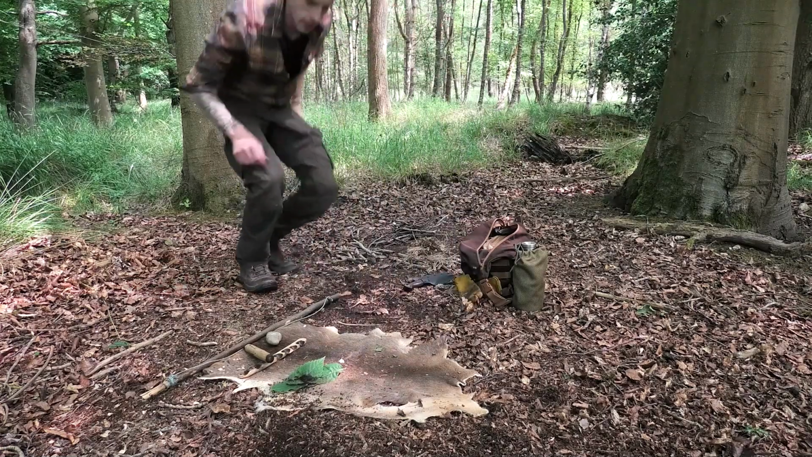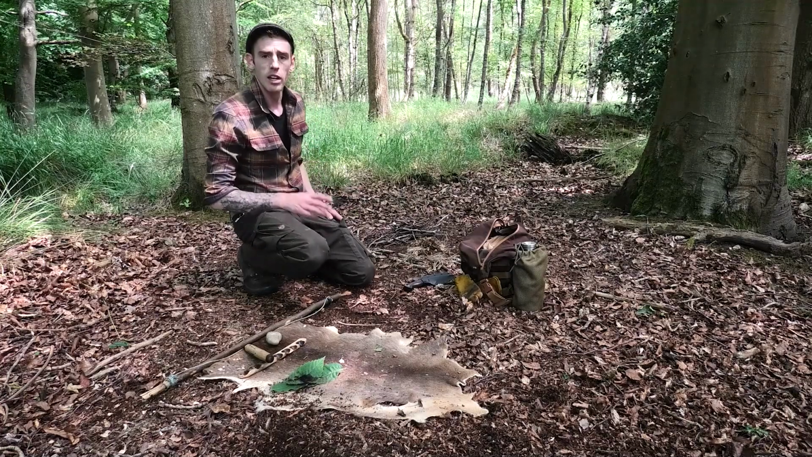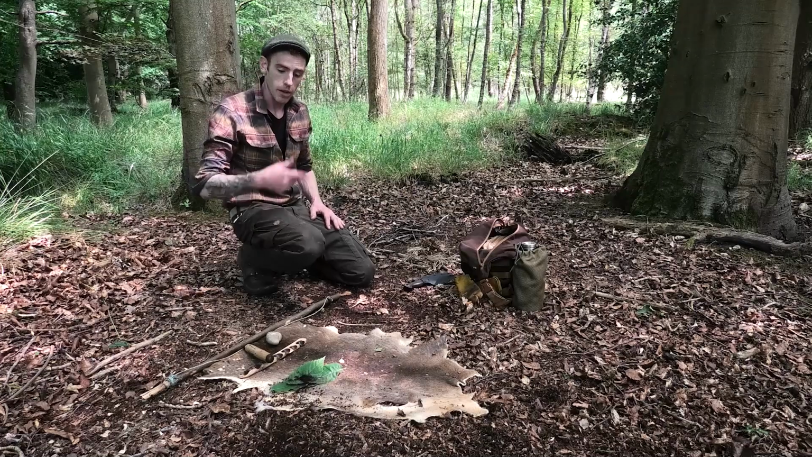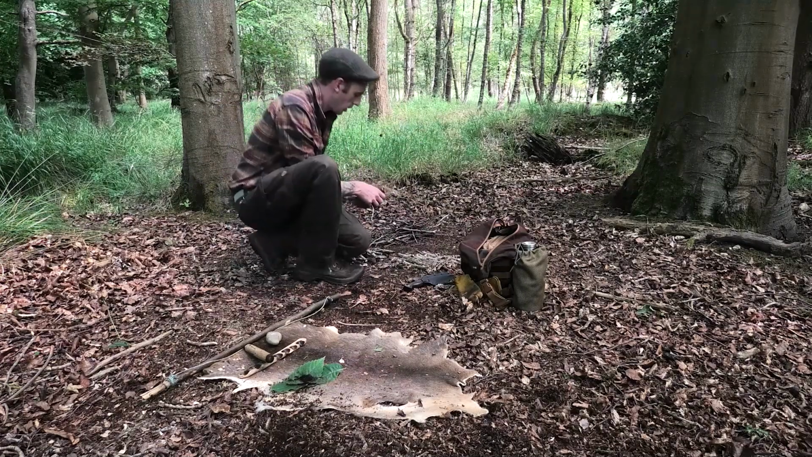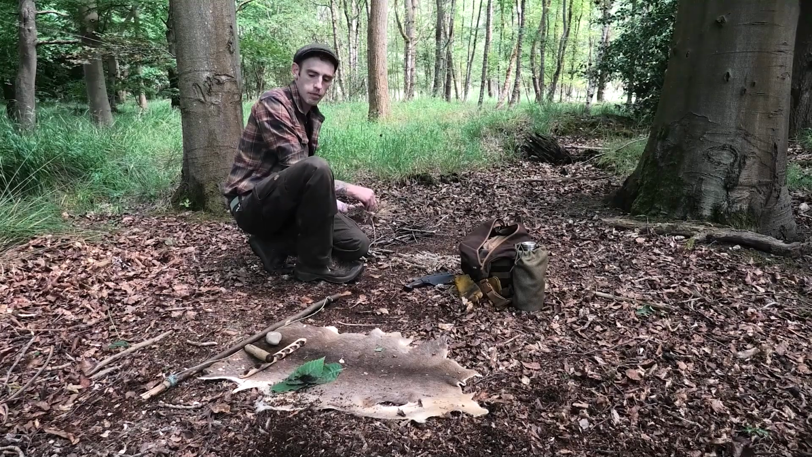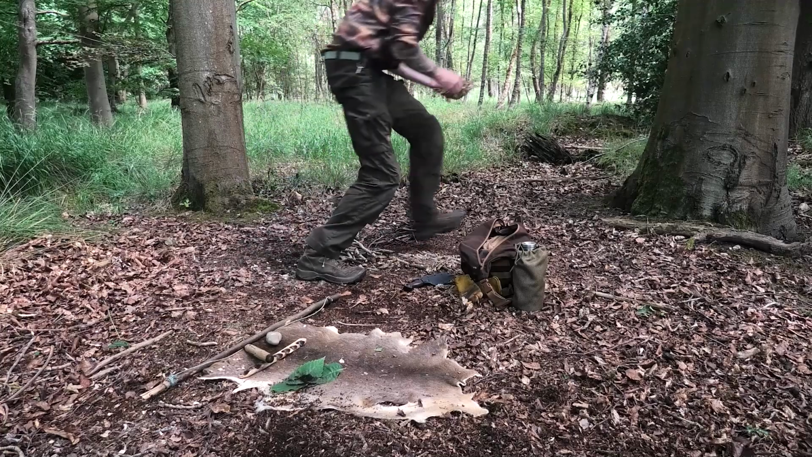It's really important that this tinder bundle is good and secure now, so I can leave that as a little fire just to spread. There's a nice breeze going over it, so that's going to keep it fed, and I'm going to really make sure that this is good and is going to take that and I can blow it to flames successfully.